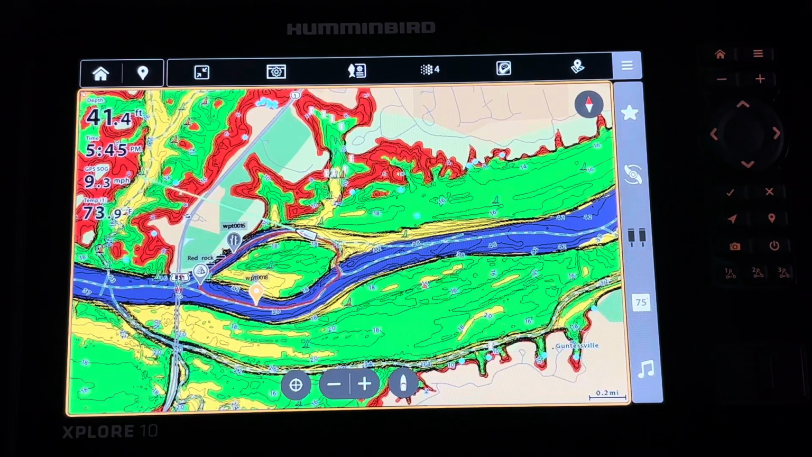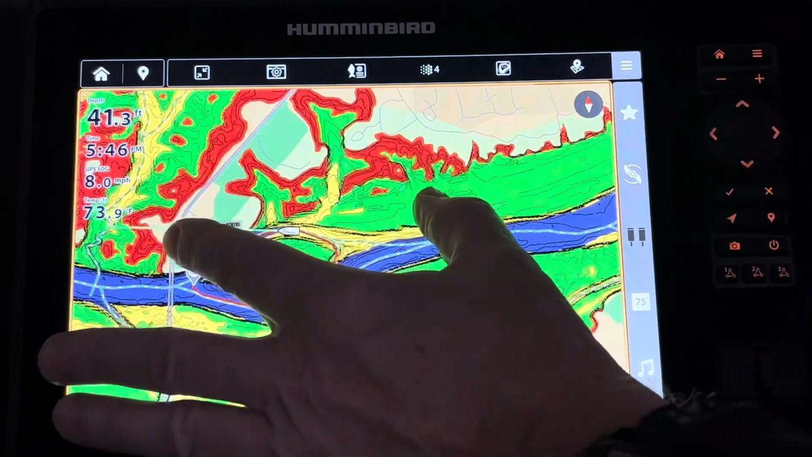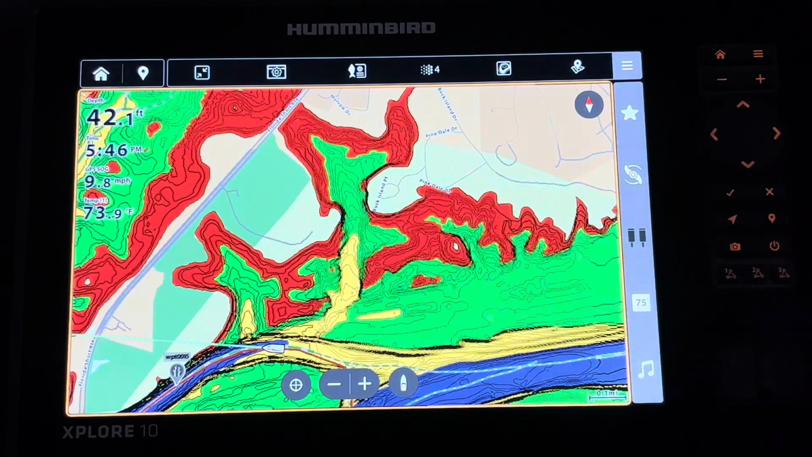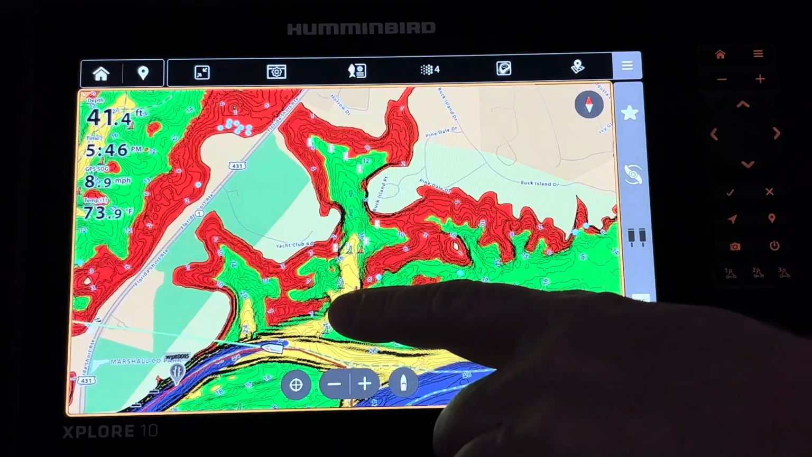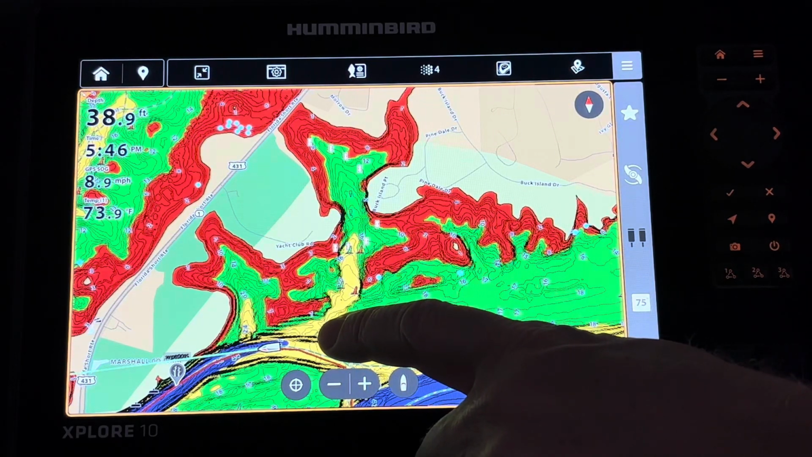If I want to enlarge the map, all I have to do is take 2 fingers and I can drag it and move it around, and you can see it's very responsive. Here's a closer look at that underwater point that I was saying comes quite a ways out.